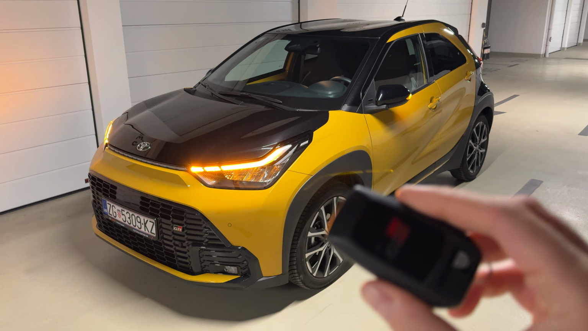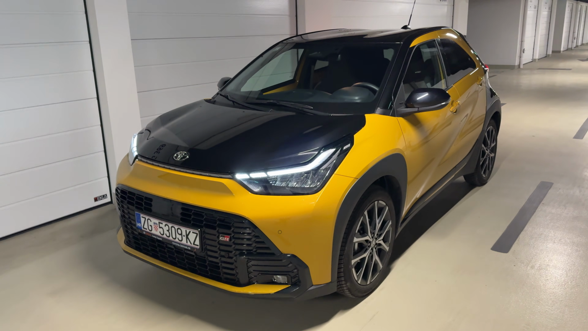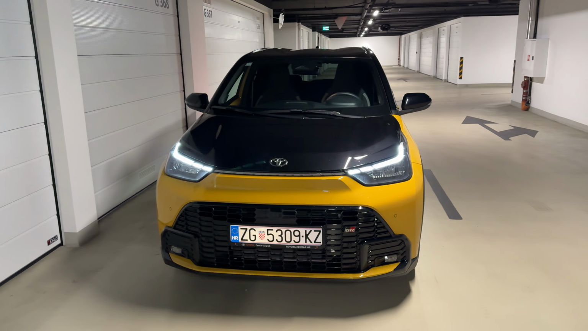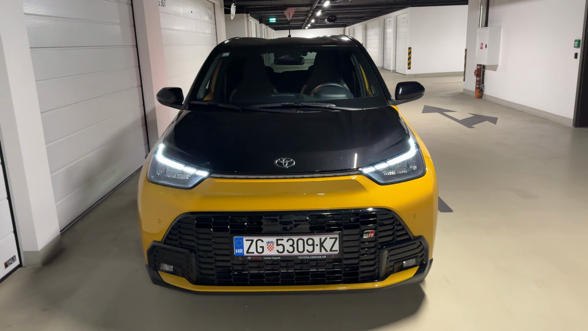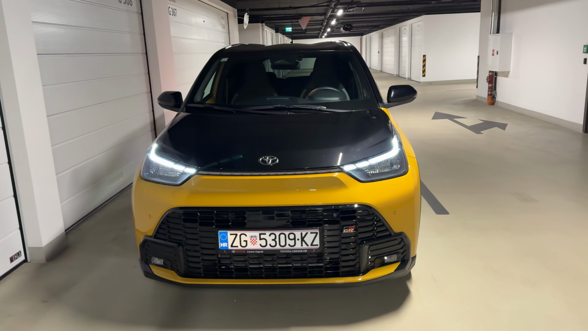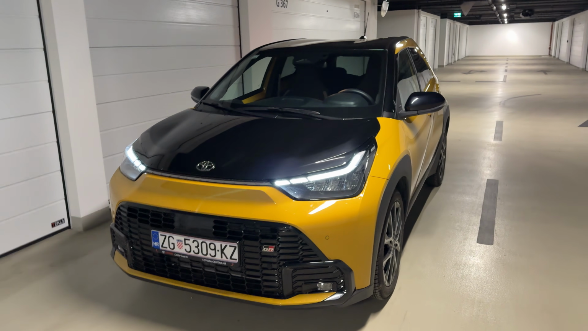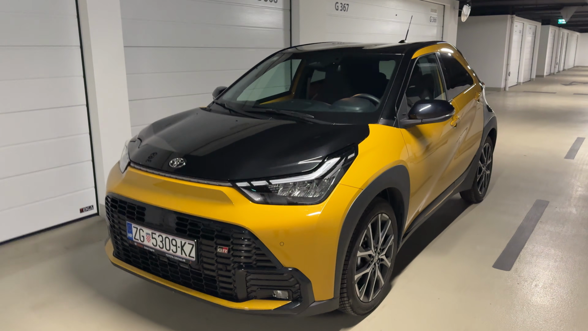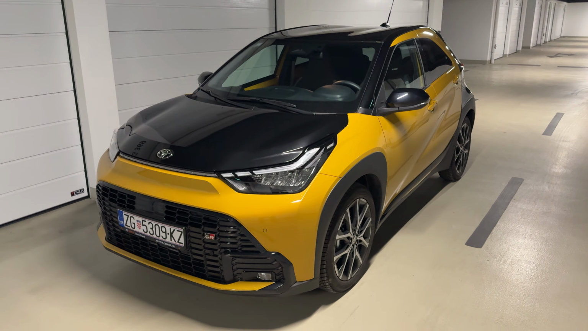Today I am taking you on a night point of view drive with this car. This is the new Toyota Aygo X. It's got the full hybrid powertrain, the first one in its class to have the full hybrid. Now also you can notice the sporty design. We have the GR Sport trim available for the first time on the Aygo X and lovely color combination.